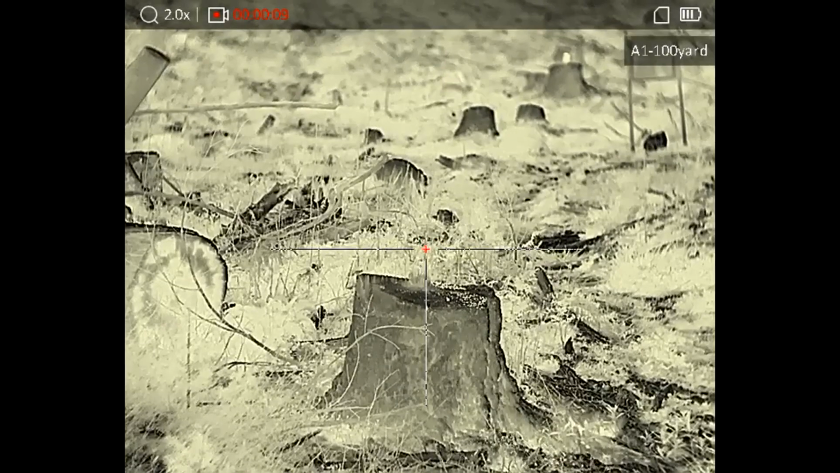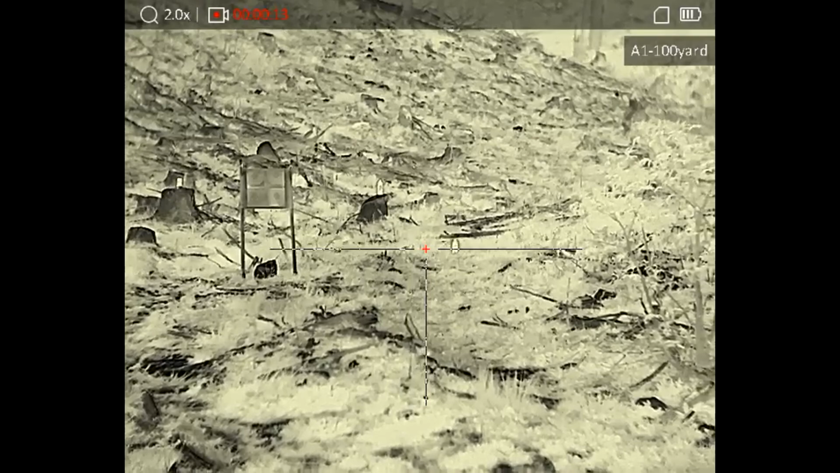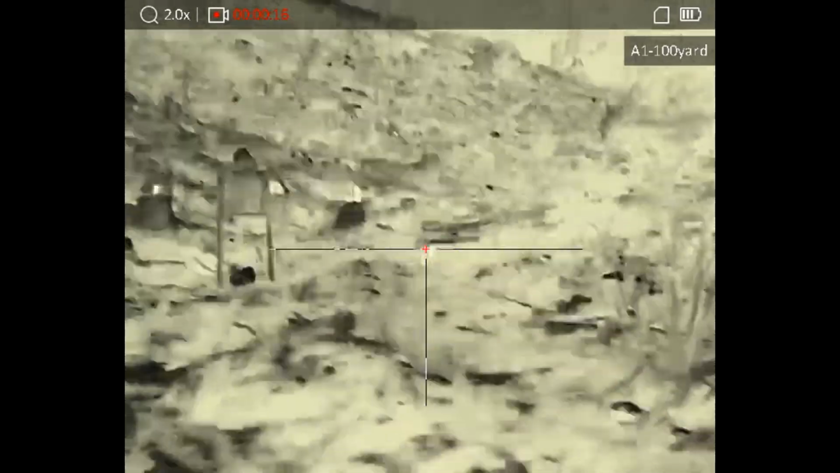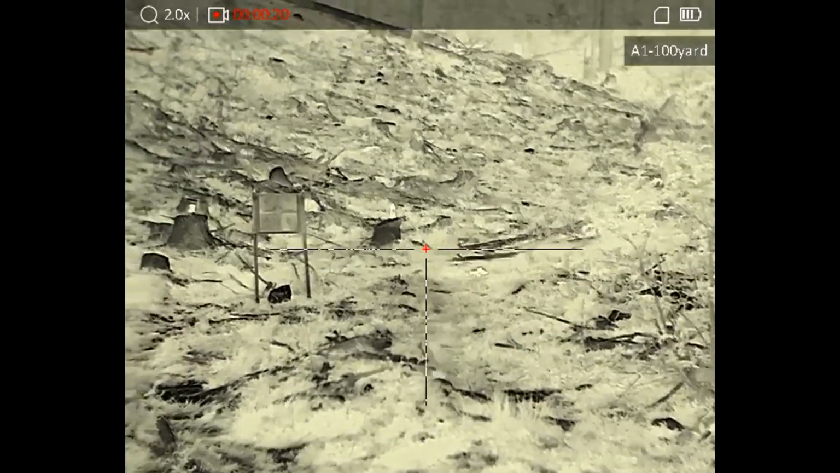You can also shoot sporting clays. Set a bunch of them up on the berm at the range, and you'll be able to tell them apart from the ground pretty easily. Thermals would also go very well on an airsoft gun for some force-on-force. The short effective range of airsoft guns pairs nicely with the short effective range of man-portable commercial-grade thermal devices.